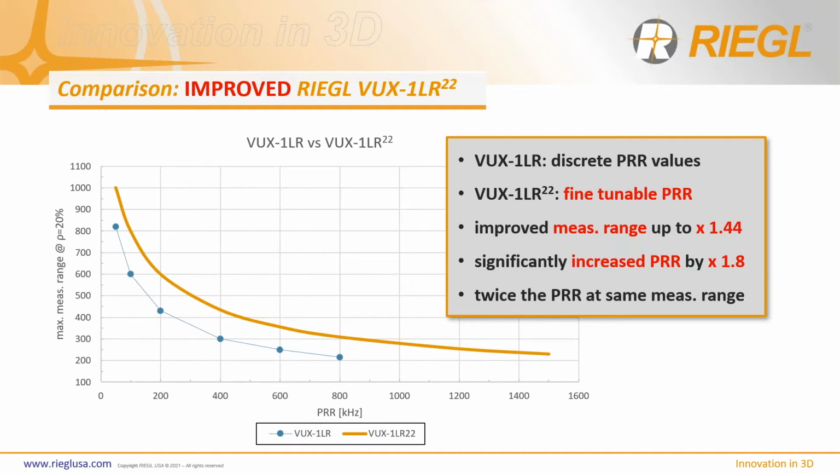Just like the VUX-1 UAV, the VUX-1 LR also offered 6 discrete laser pulse repetition rates, but the new 22 edition also features a fine-tunable laser pulse repetition rate ranging anywhere between 50 kilohertz all the way up to 1.5 megahertz.